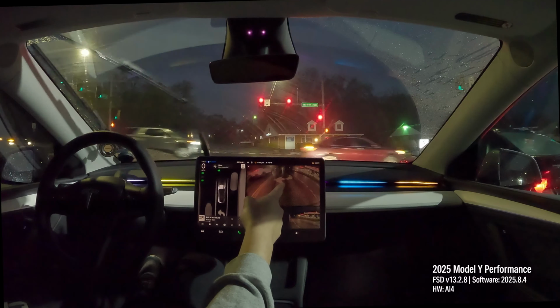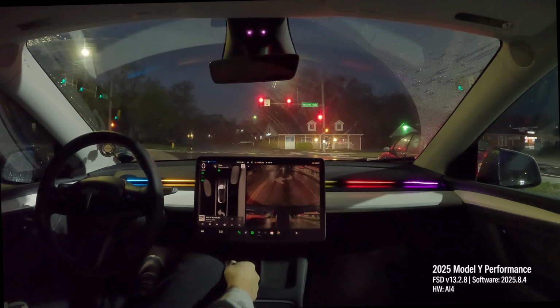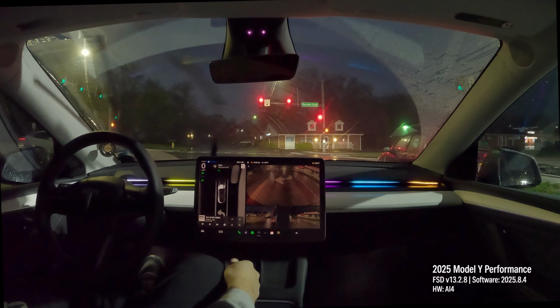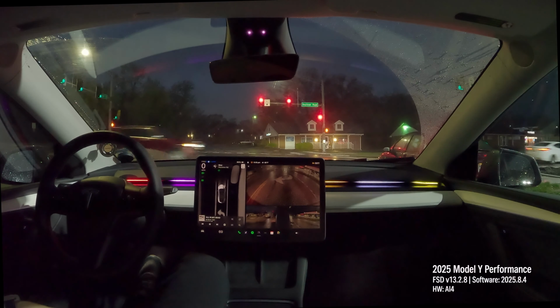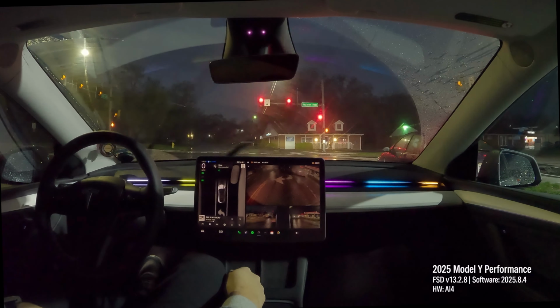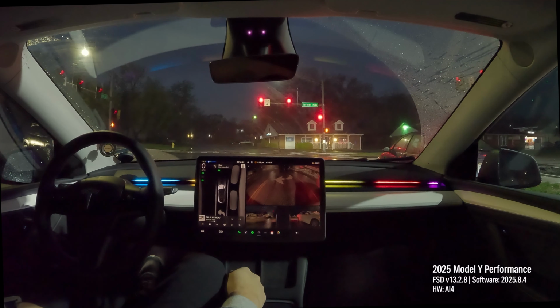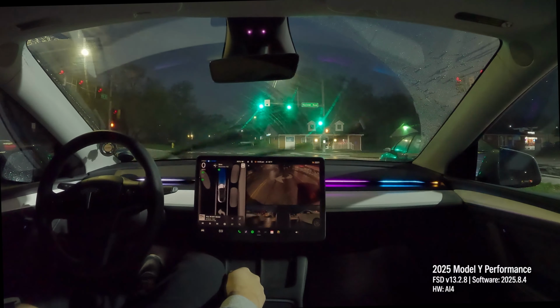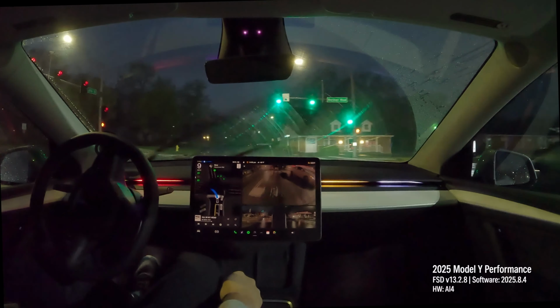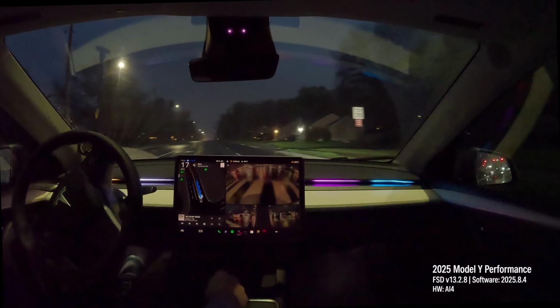This had water droplets on it earlier, and the way the camera housing has air channels on it, it actually blew off the water. So I think that's pretty cool. There's no mechanical features to clean the cameras. It's all based off of the air channels that flow through there.